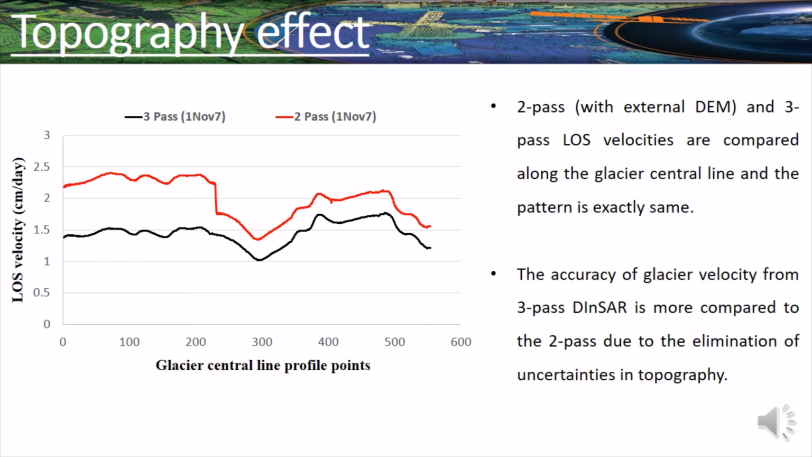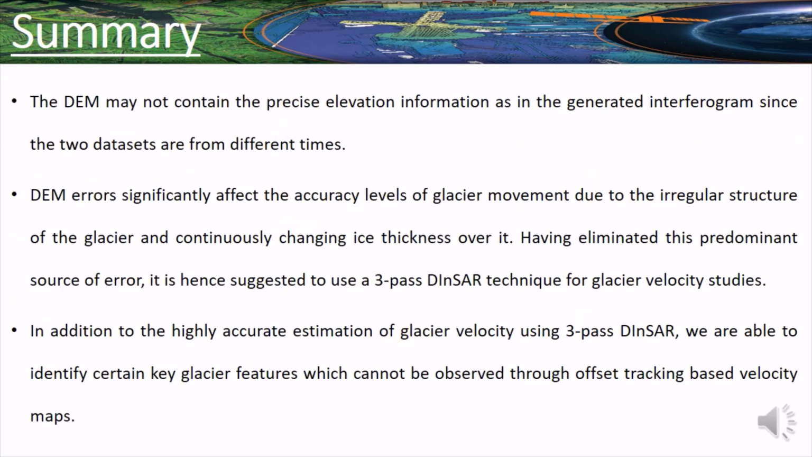It is around 0.5 centimeters per day over the accumulation area and 0.25 centimeters per day over the ablation area. So we are hoping 3-pass is more accurate, and the error is due to the DEM induced errors, which we can remove in 3-pass. So 3-pass is more accurate. In addition to that, we can observe the meticulous feature details.